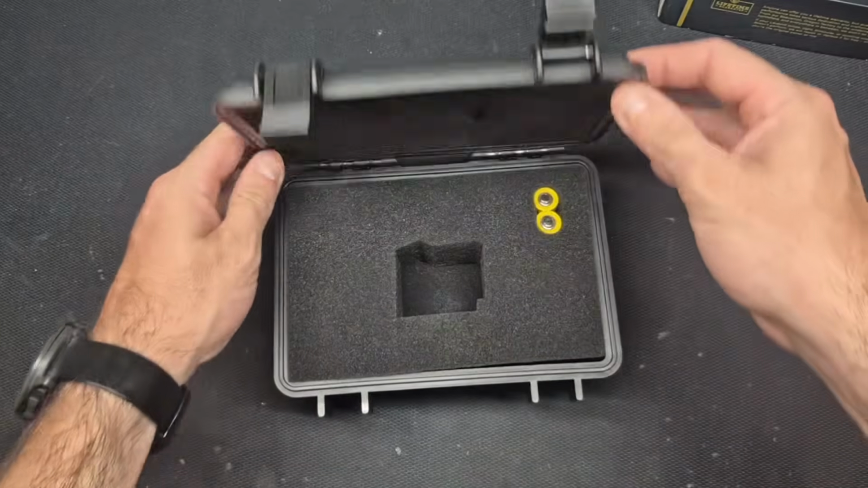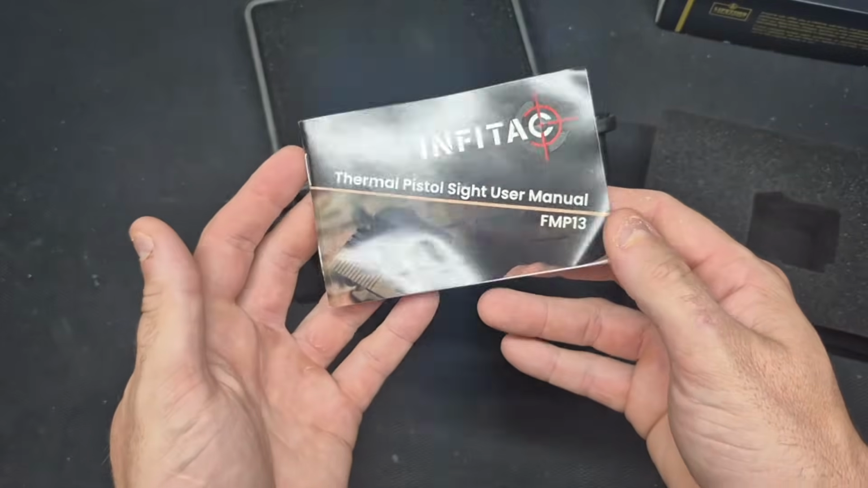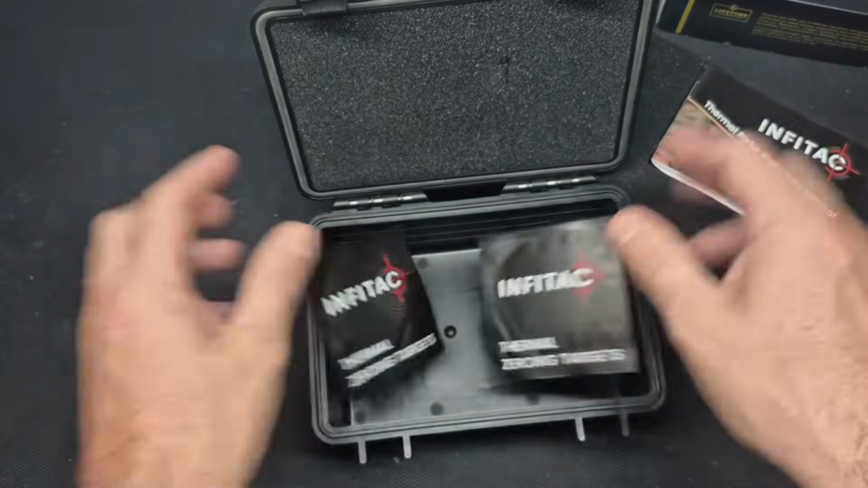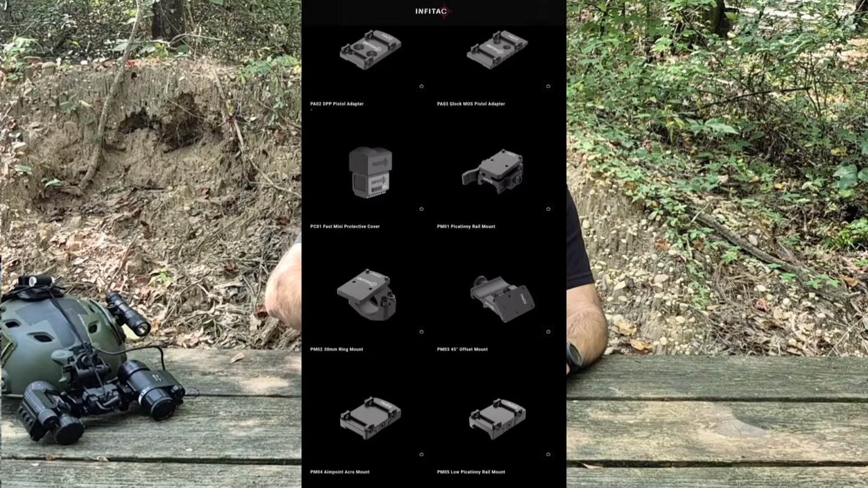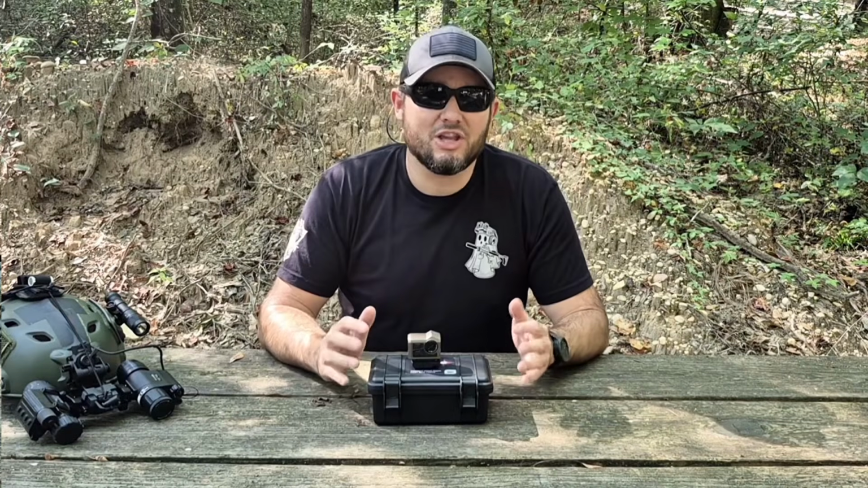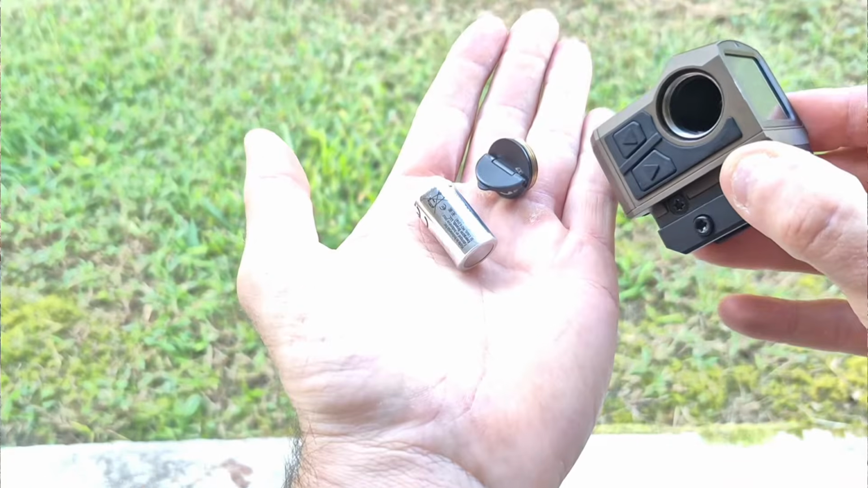Now it comes packaged in a very nice hard case. Inside it has very detailed instructions. It also comes with a couple thermal targets as well as a RMR compatible mount. They offer a wide variety of different mounts on their website, allowing the sight to be adapted to basically any platform. It does run off of a single CR2 battery, and 2 are included in the box. Swapping the batteries out is very easy, right on the side of the optic.